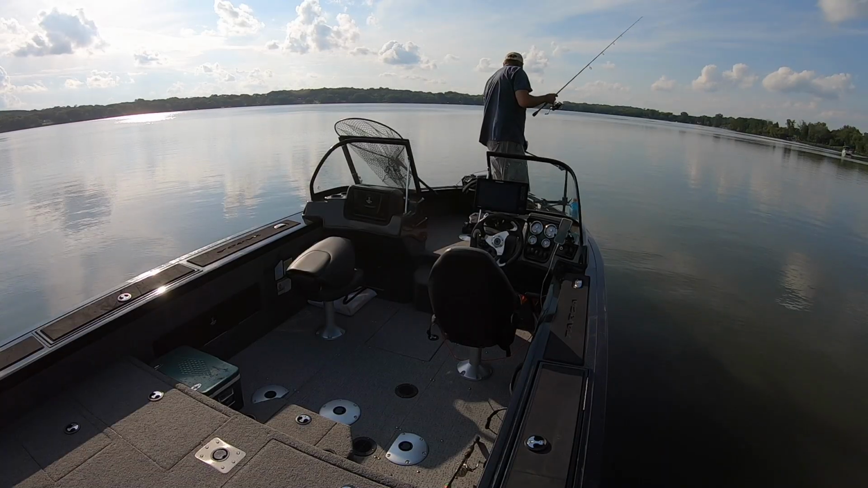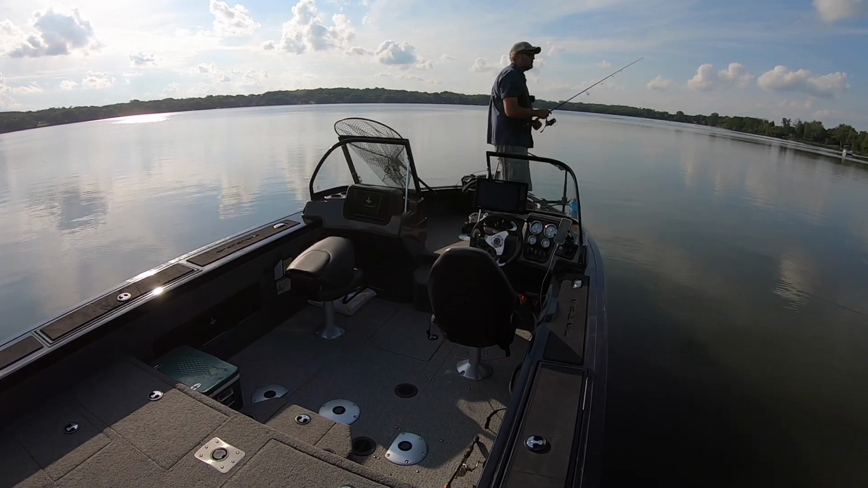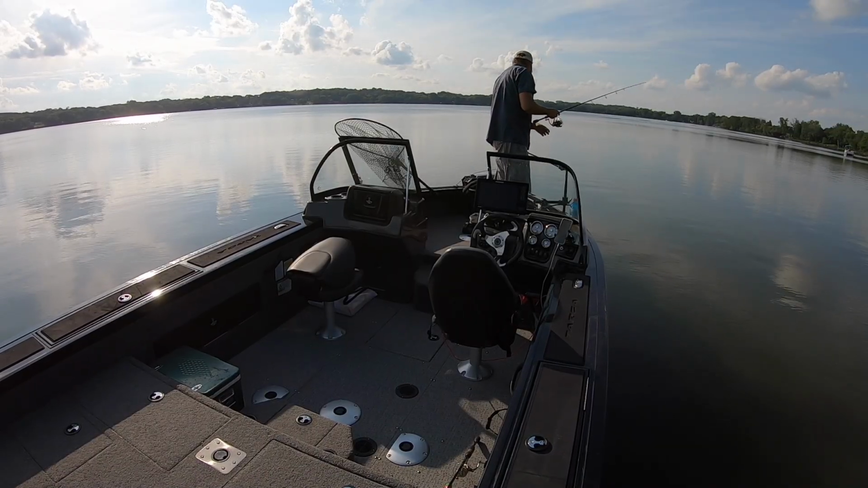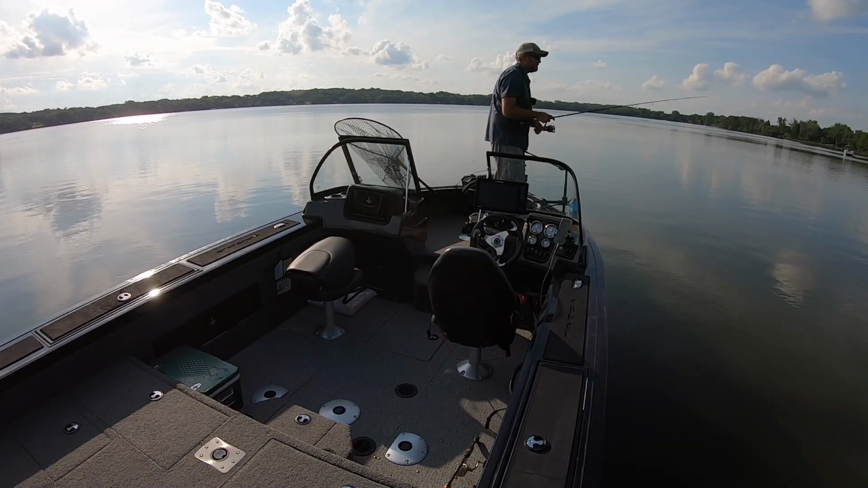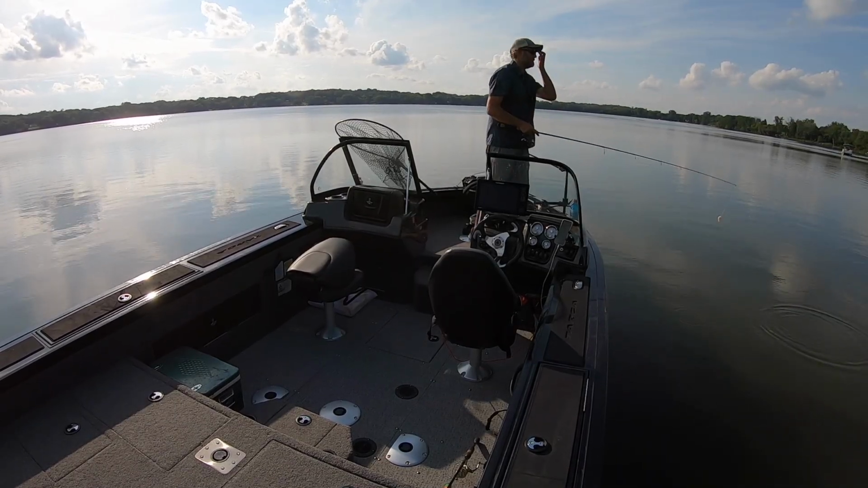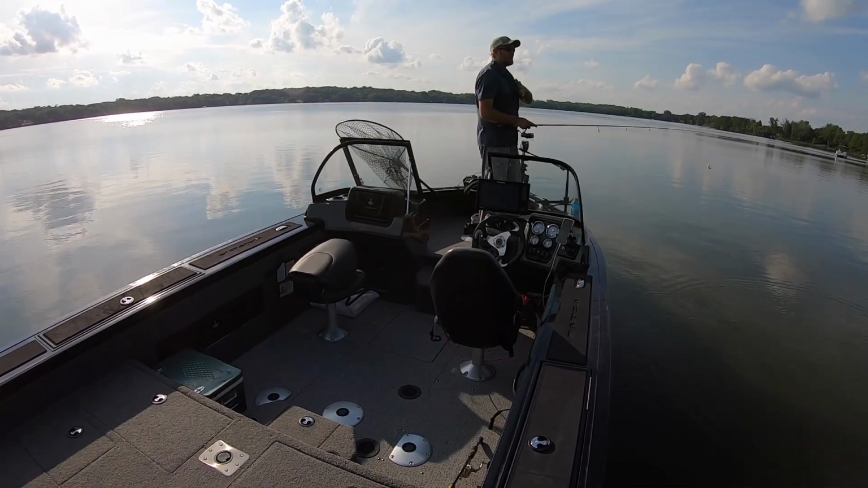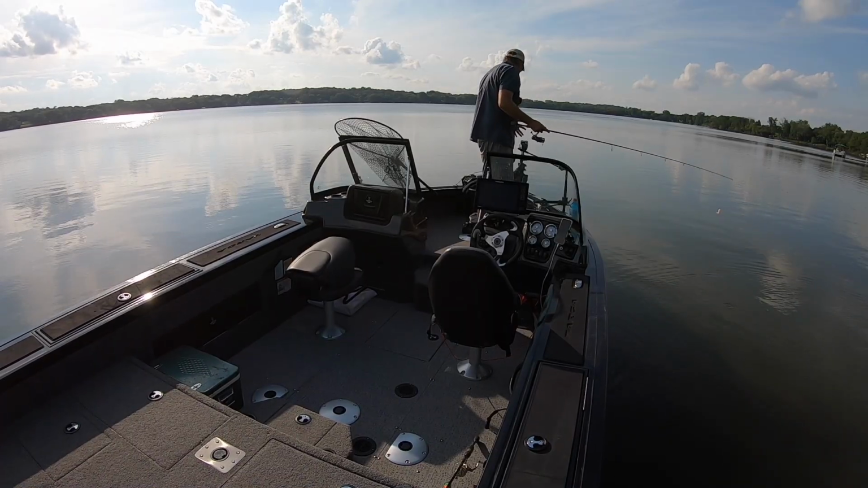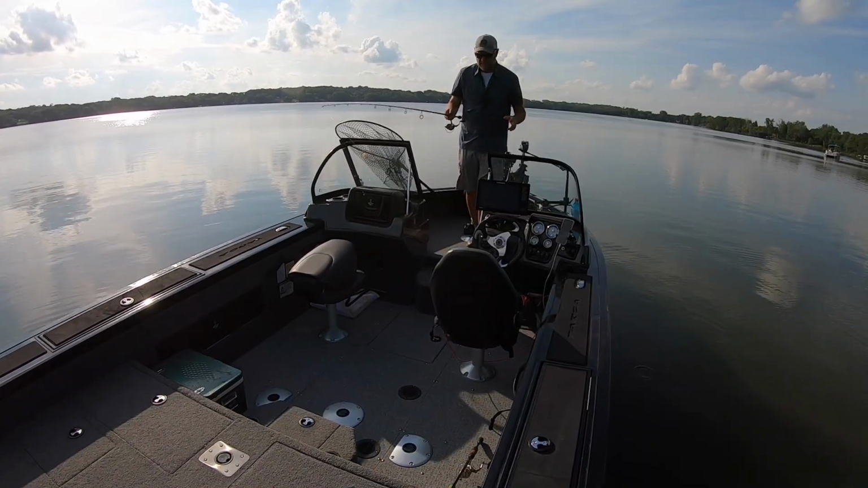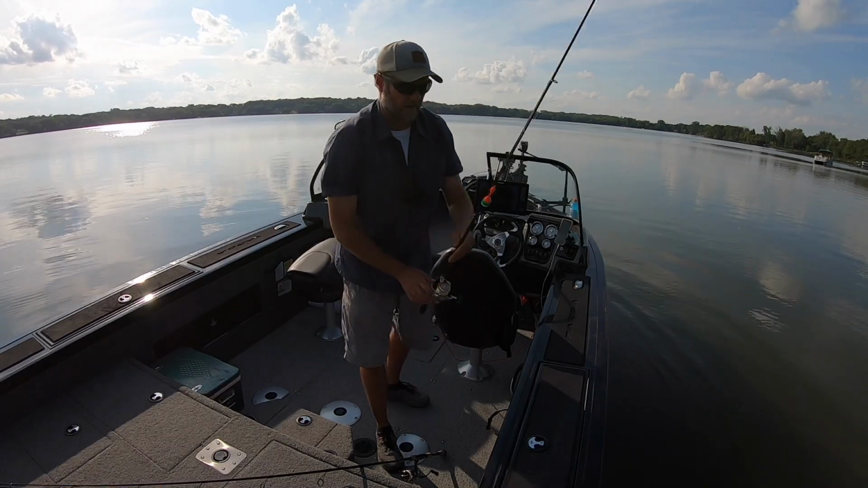There's milfoil up here now, with coontail mixed in. So I think what I'm going to do is abandon the free line here for a slip bobber setup. It's just going to allow me to visually see a bite, and I'm going to power fish through this shallow area with that bobber. I still might do the whole free lining thing, but I think we're going to go with a slip bobber for a while.